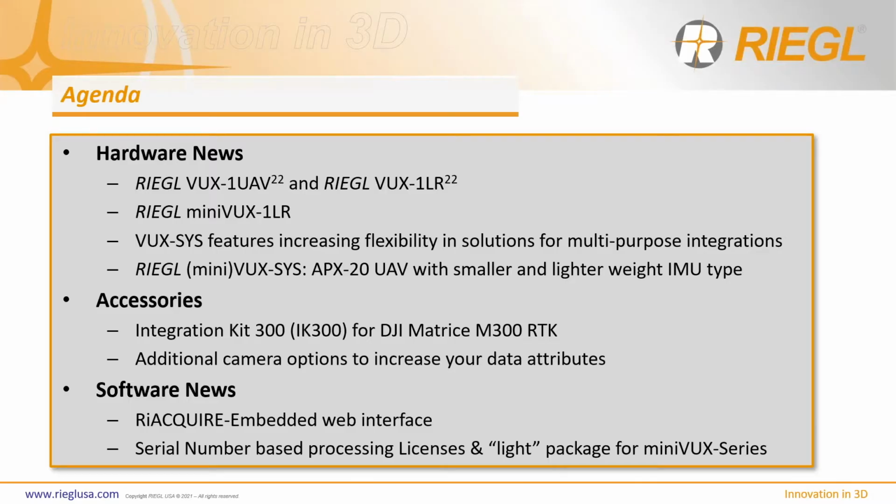In this presentation, I will give an update on the innovations in RIEGL LiDAR sensor technology, discussing the improved VUX-1 UAV and VUX-1 LR Edition 22 series, the next expansion to the miniVUX series, the new miniVUX-1 LR, system payload features increasing flexibility in solutions for multi-purpose integrations, additional camera options to increase your data attributes, as well as software updates to take you further and beyond with these high-performance engineering-grade mapping solutions.